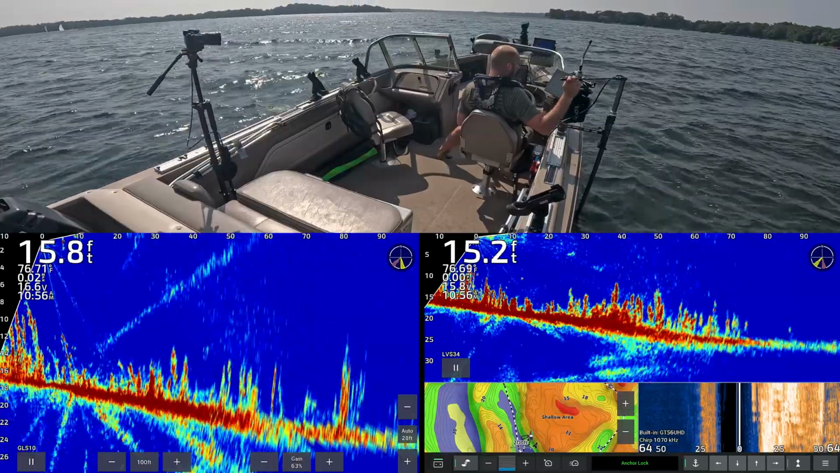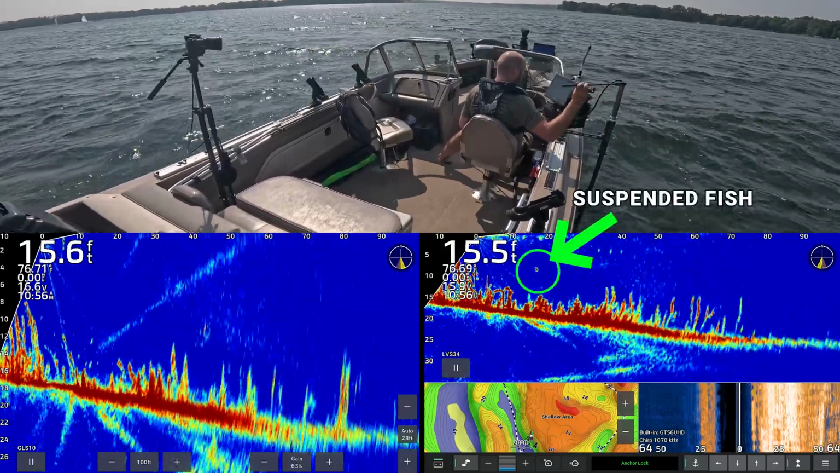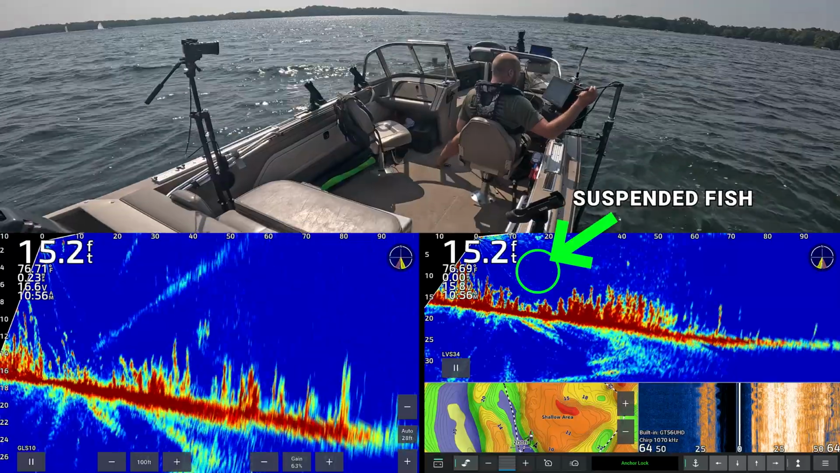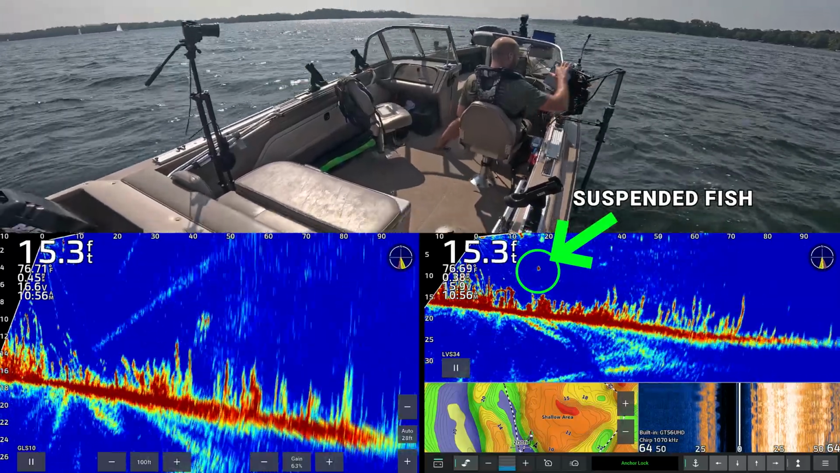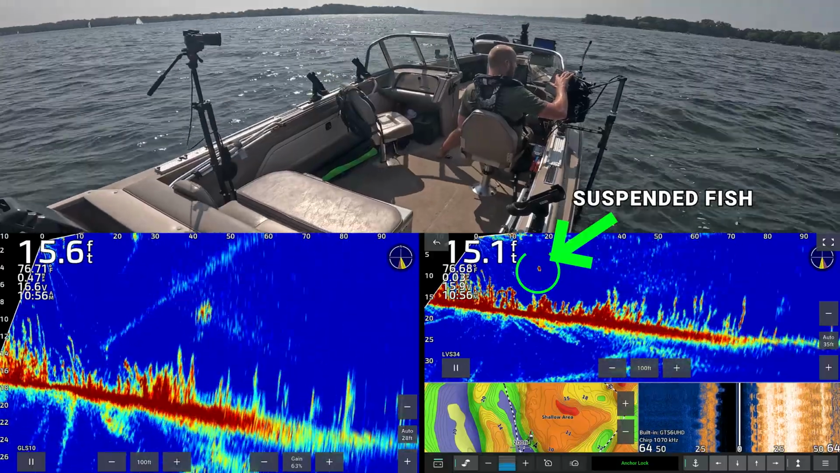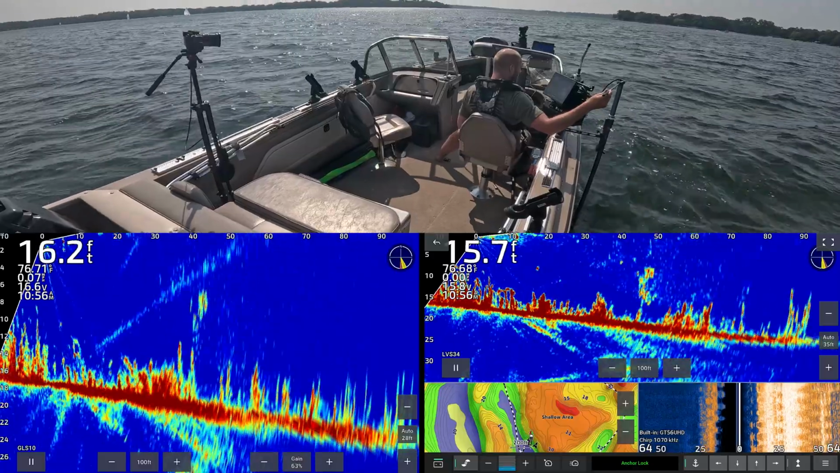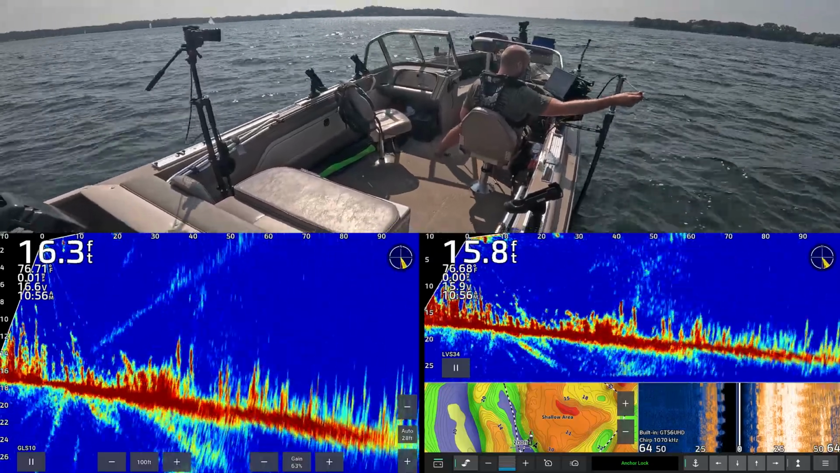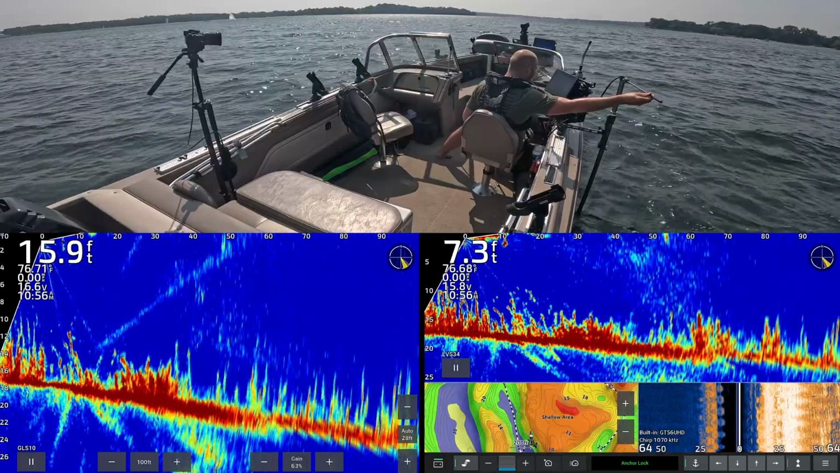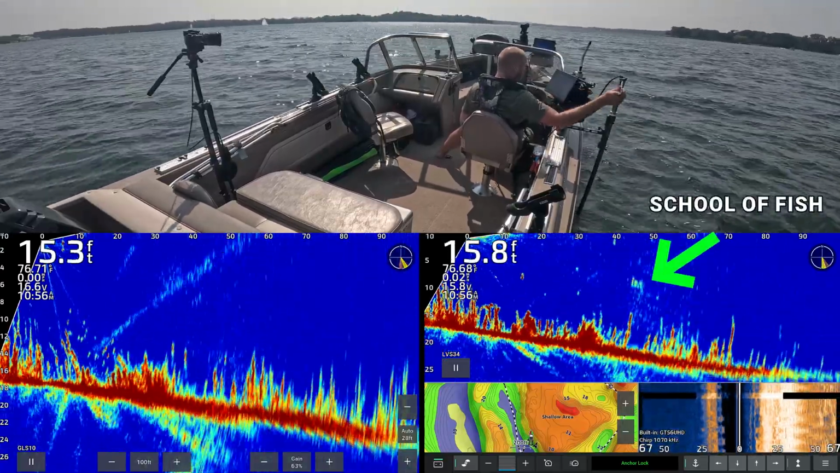So what you're going to see already is there are some suspended fish above these weeds here. My guess is that these are probably things like bluegill, so I'll point to one here. You can see that fish right there at about 18 feet out. We'll throw an arrow on the screen so you can see that's a suspended fish. It looks like a bunch of small fish in there, so my guess is these are likely bluegill.